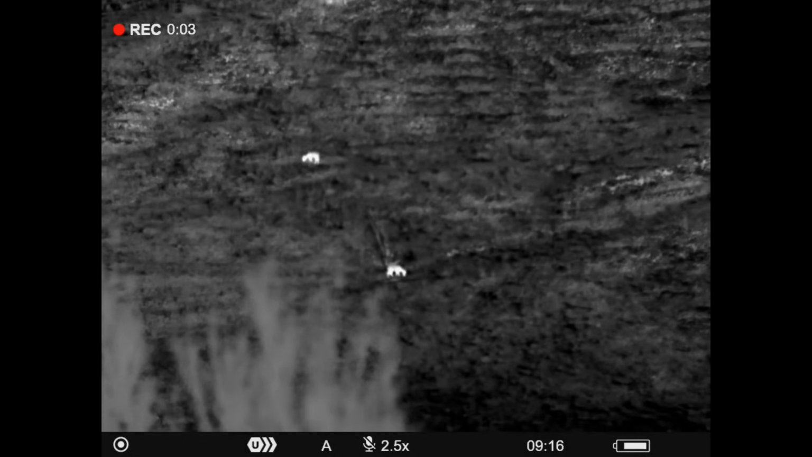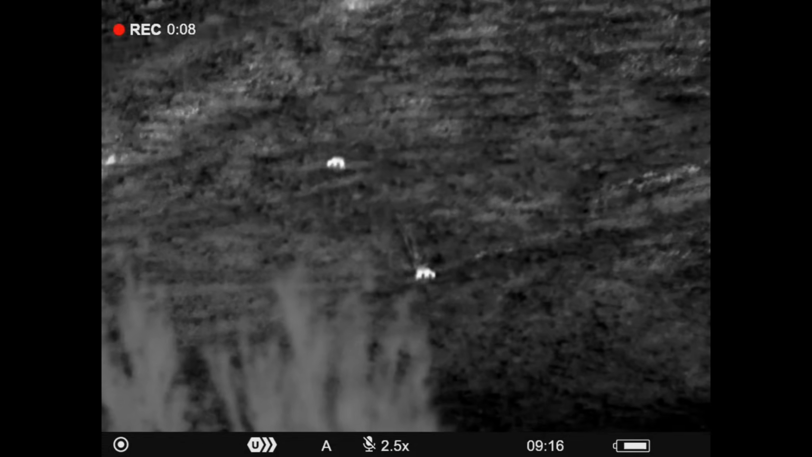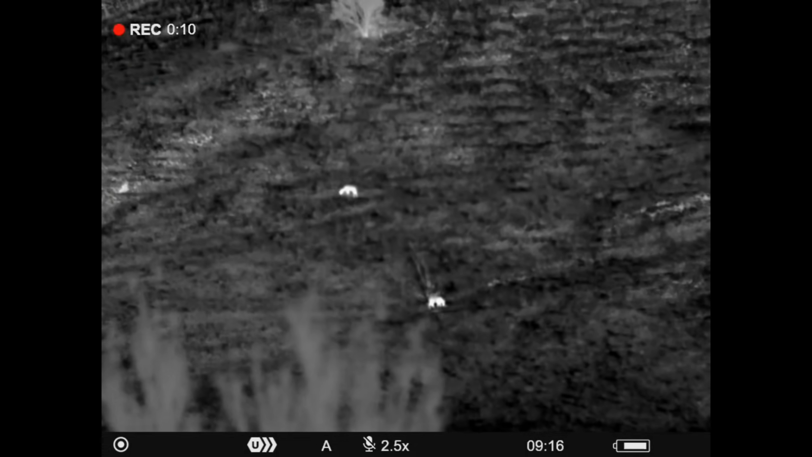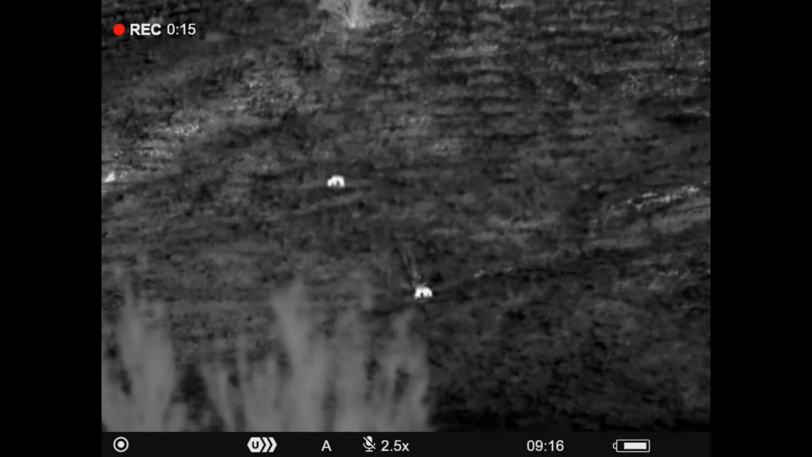Because Noah was hunting on a full moon, he was able to stalk in without having to turn his torch on at all. He got to a position that was about 180 metres away and set up for a shot. He swapped out the monocular for the Pulsar scope and lined up.